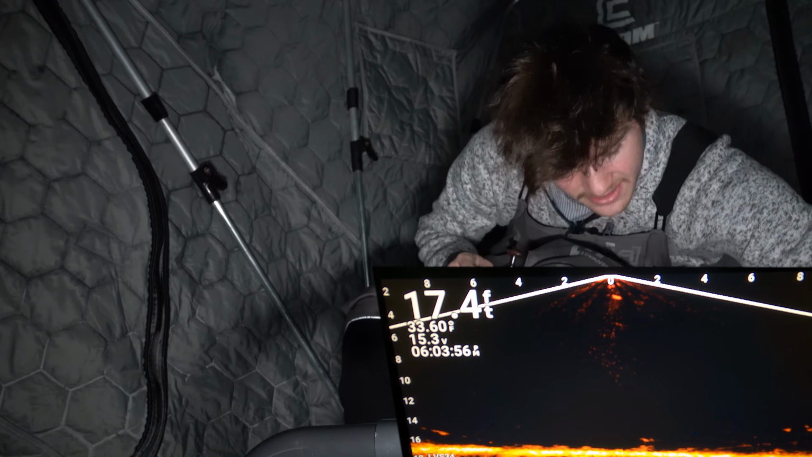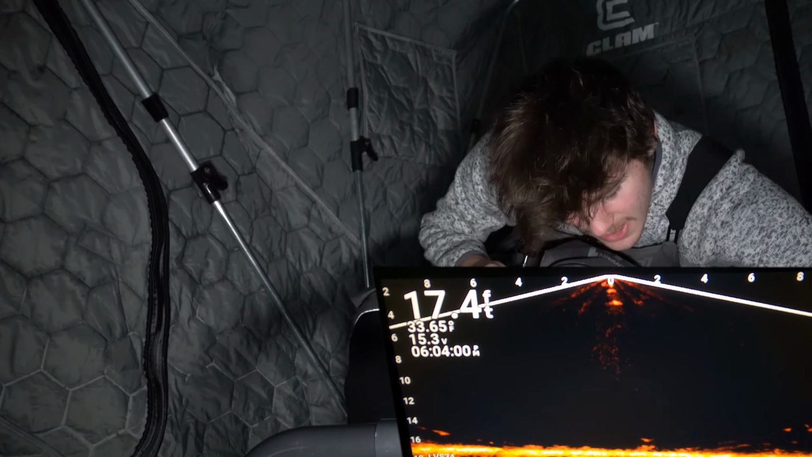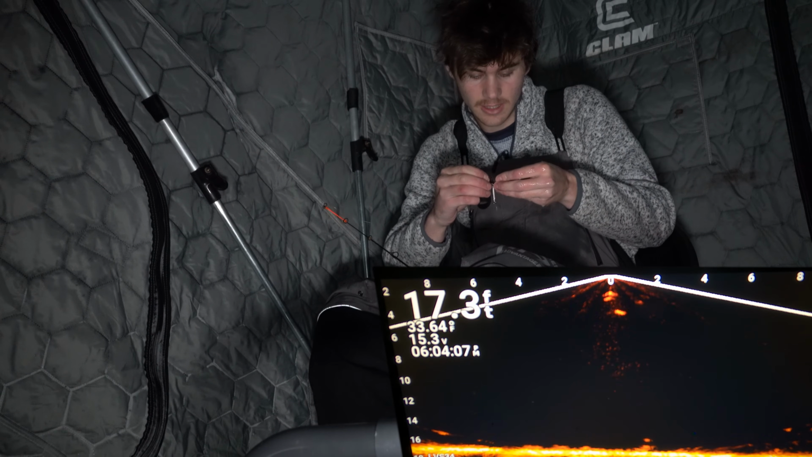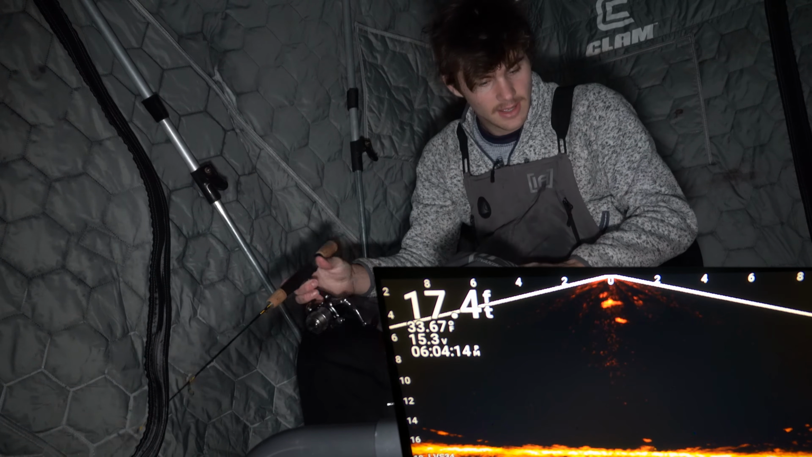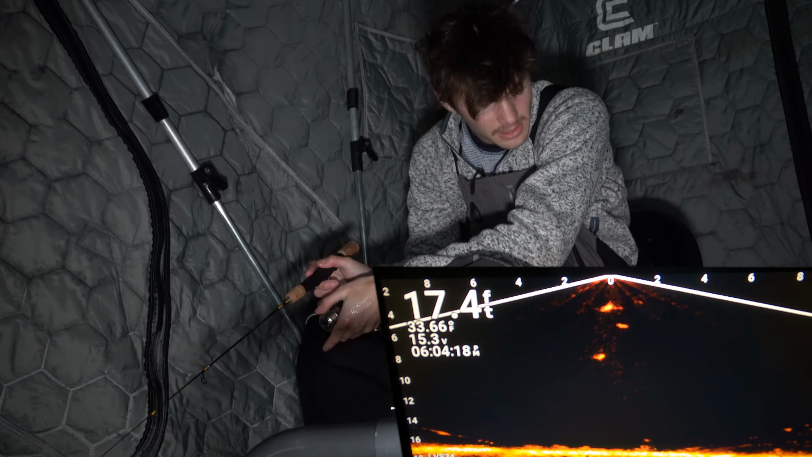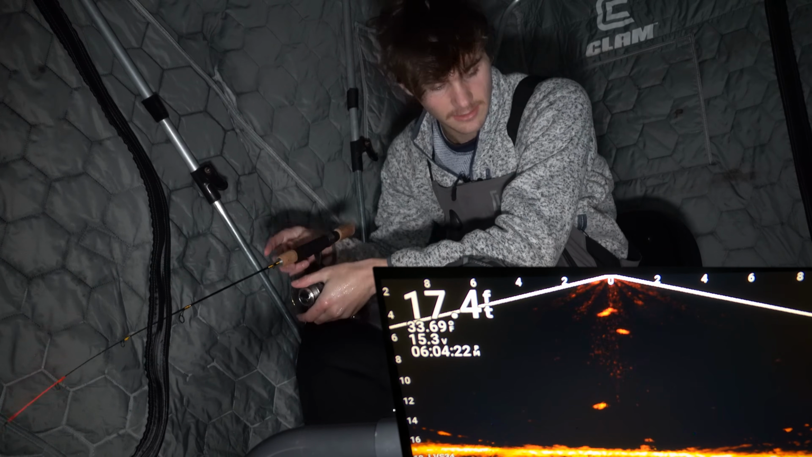Trying to get these guys out of their comfort zone to come out and take a nice little smack of my bait. Drop down. All I'm doing is hooking my spoon right through the dorsal fin. It allows that fish to freely move, give my spoon some action, and it is gonna get us some more fish. Let's drop down all the way down here, and I'm gonna let it sit right there.